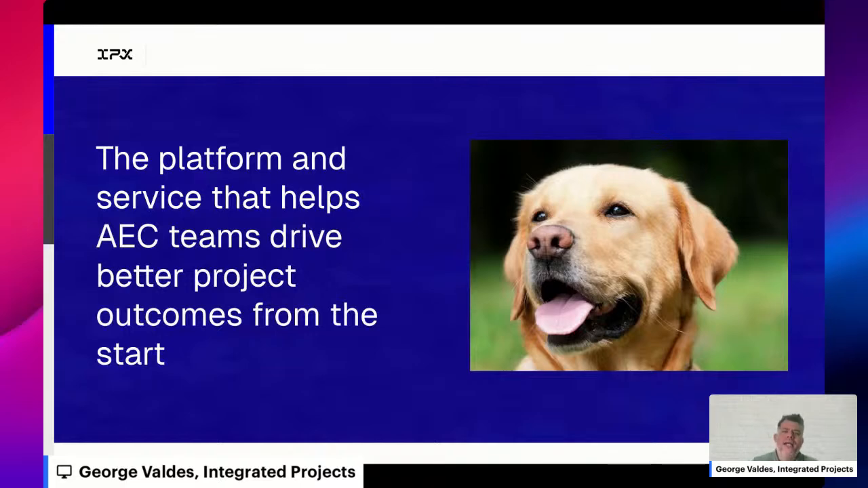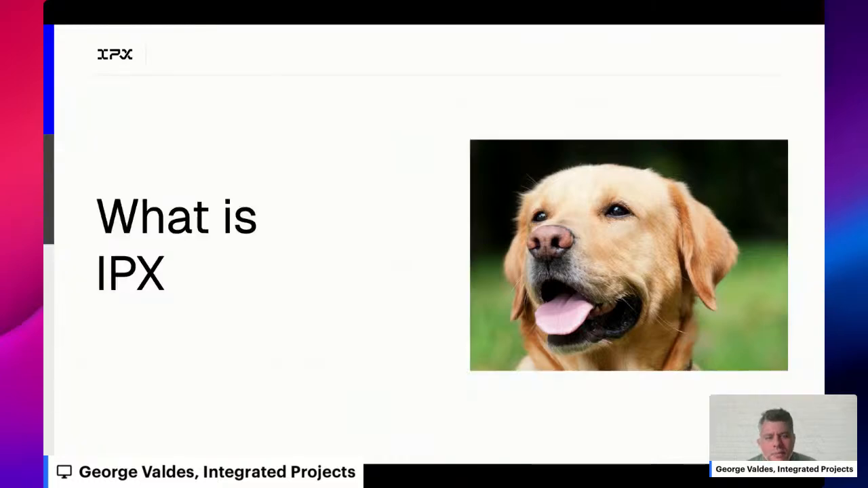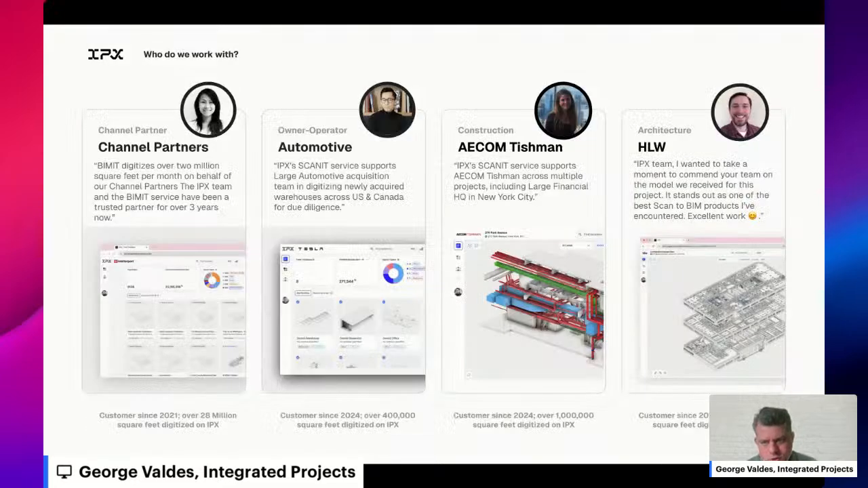And so maybe to kind of recap a little bit, if to play Jeopardy again, another daily double. The mission here ultimately is that we're the platform and service that helps AEC teams drive better project outcomes from the start. So no more anxiety dogs here. We are actually delivering a great experience for our customers and ultimately their clients who depend on this information just as much as our customers do.